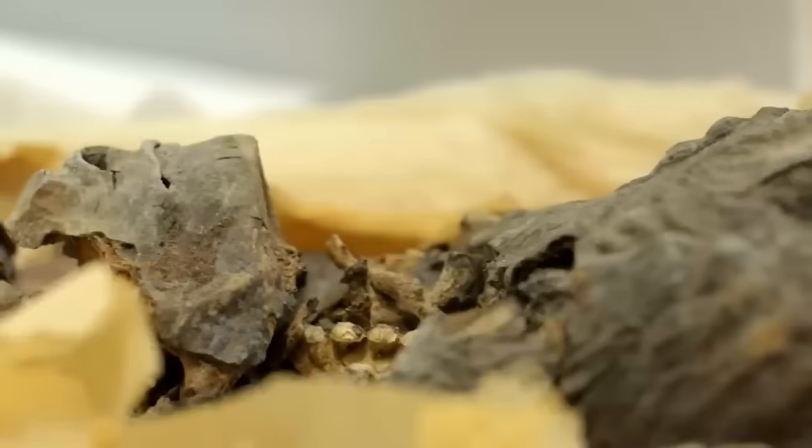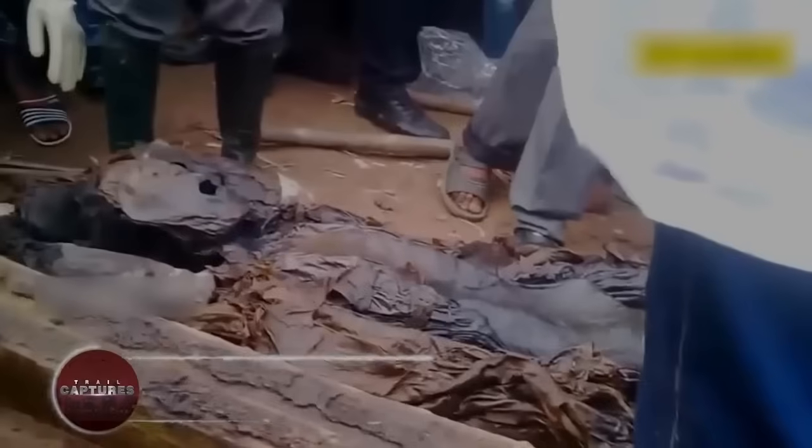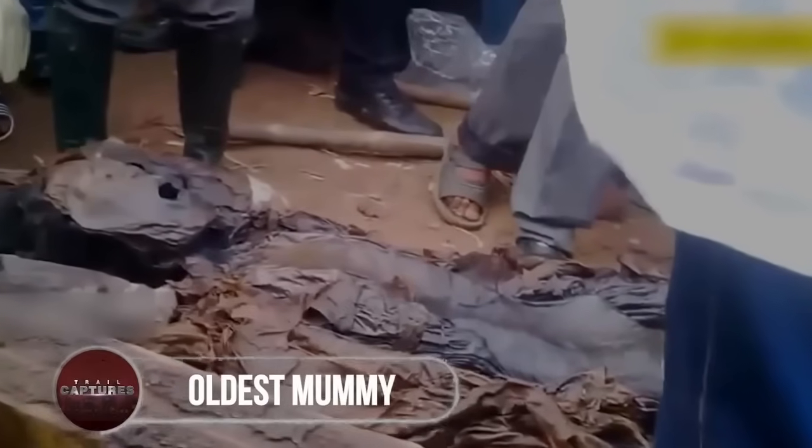But it was after some time they got to know that being buried along with girls was considered a luck charm, as the ancient people used to believe the girls and women as their protectors that would guide them in their afterlives. Oldest mummy.